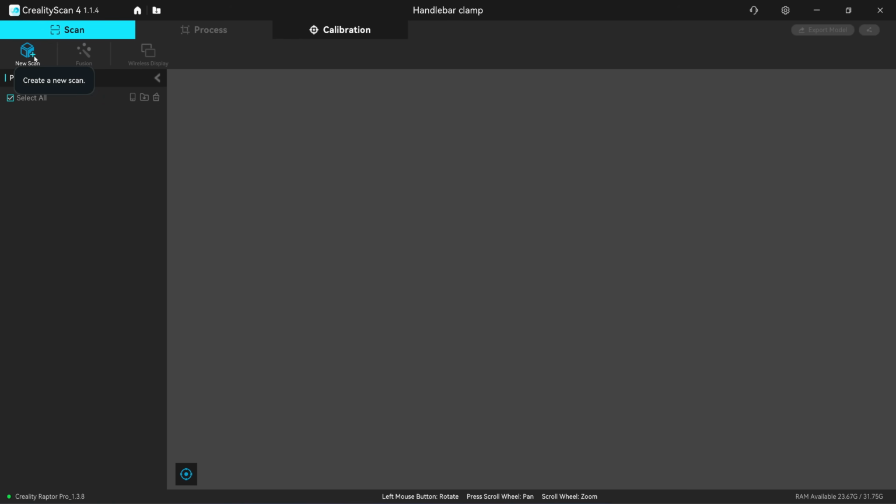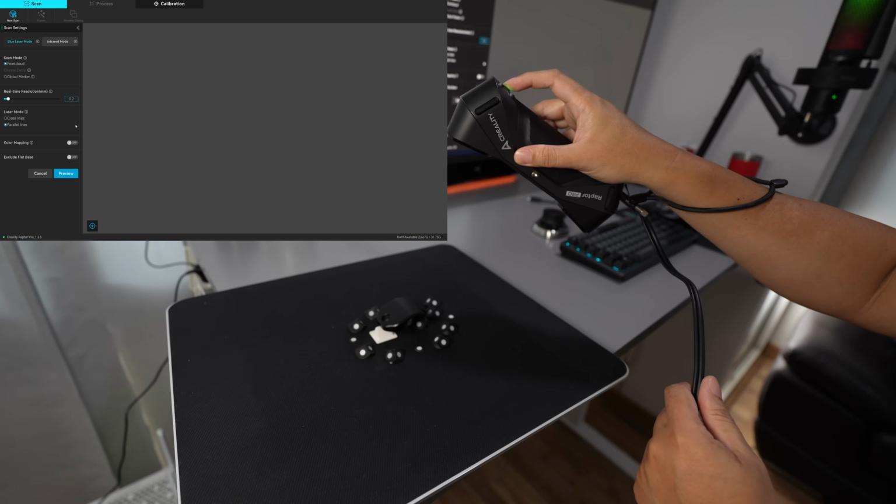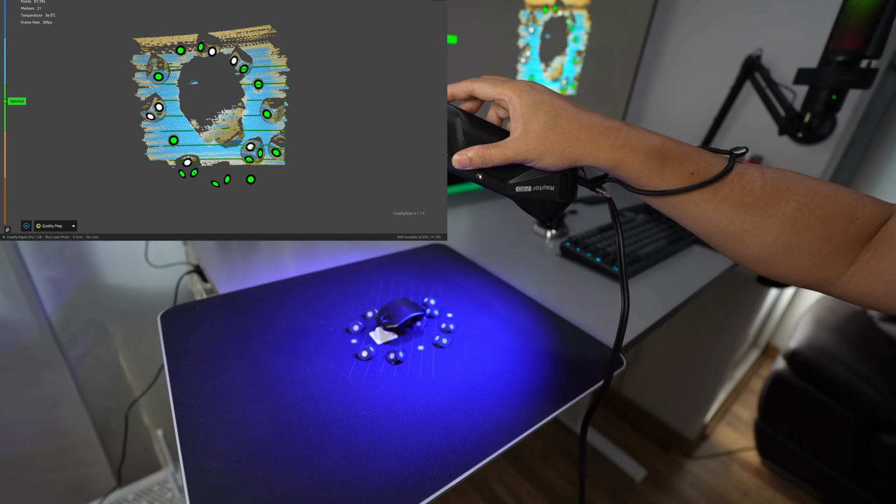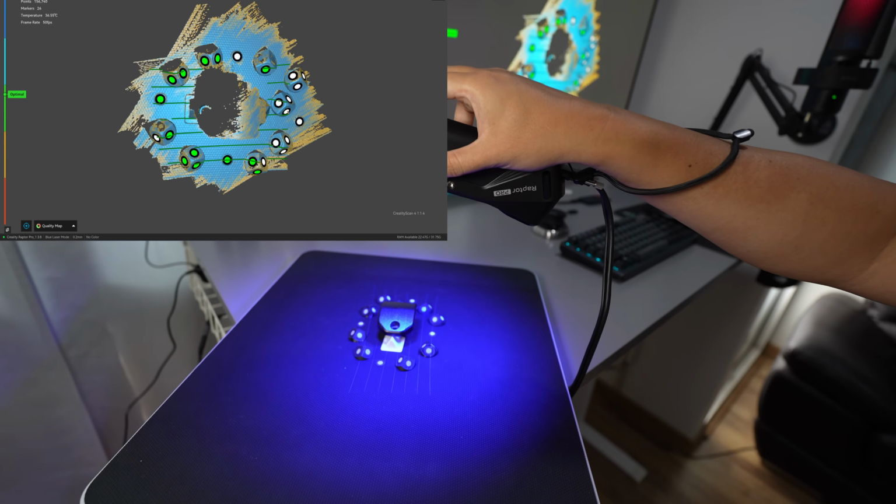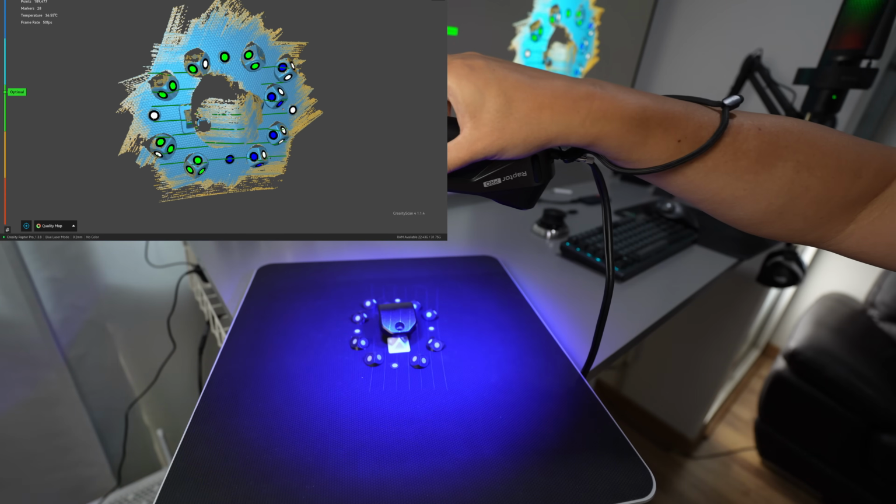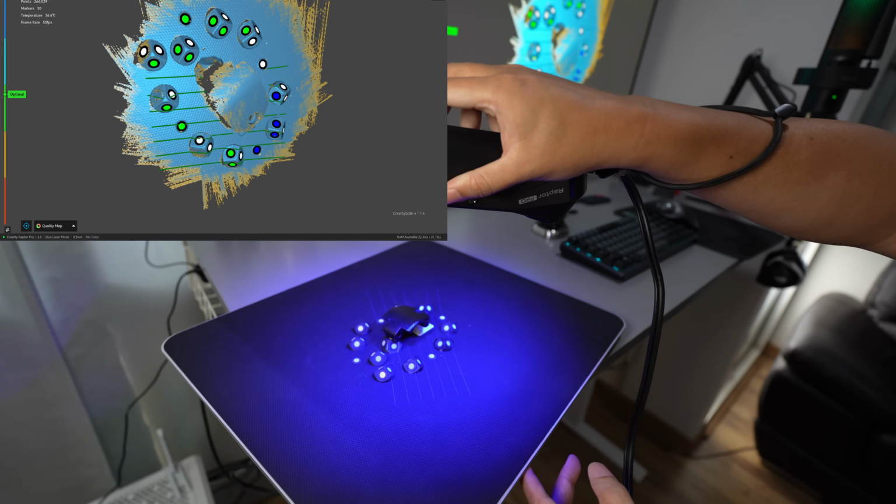I'm going to make a new scan. This part is quite small, so I will use 0.2 for the resolution, and I will scan in power line mode. Let's start the scan. Okay, so you can see that the turntable is a matte black color. It's picked up very quickly, but the object, which has a bit of a glossy surface, is picked up quite slowly. It has a sandblast texture and it reflects light.